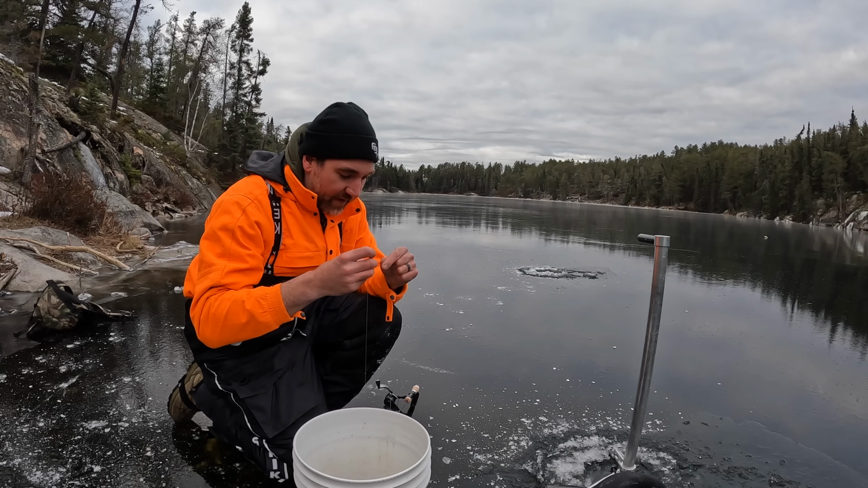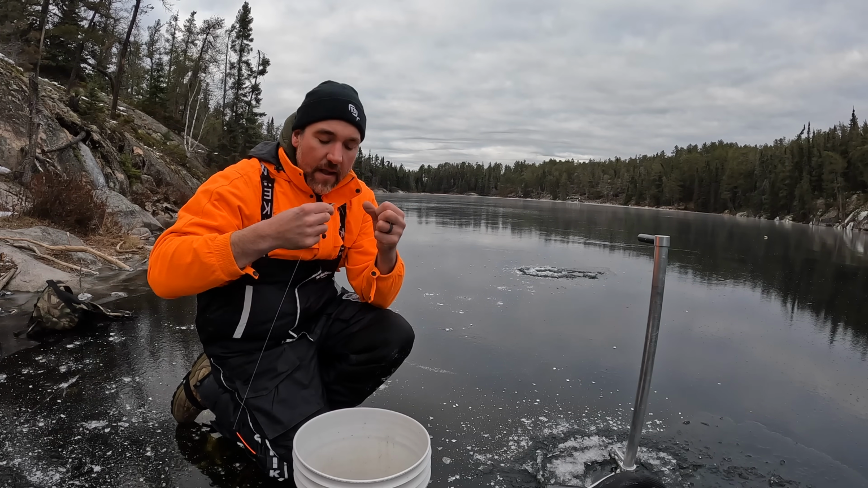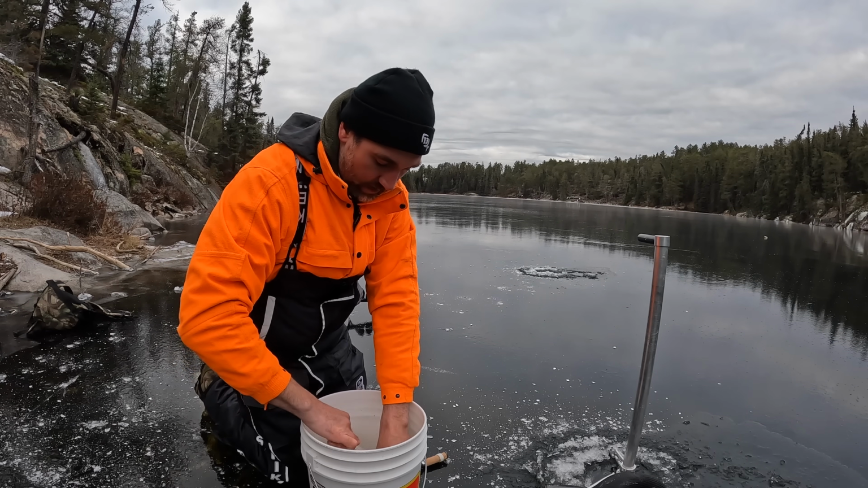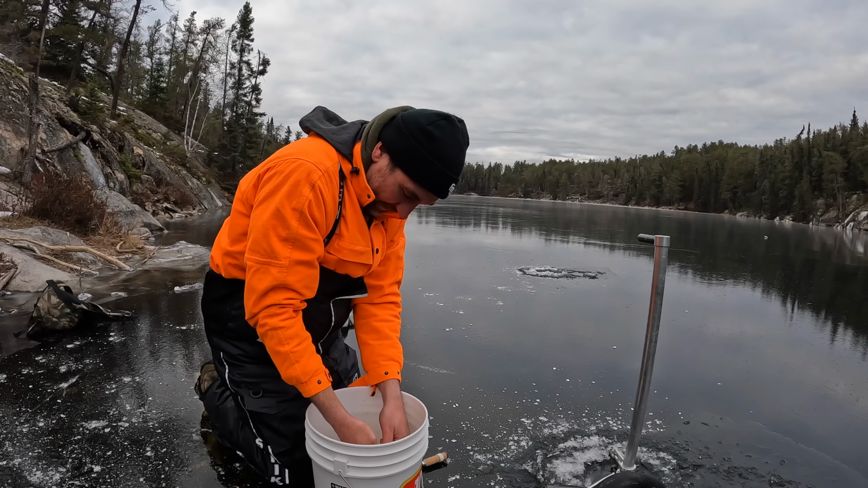I've just got a little 13 spoon on here. Just this little guy, you probably can't see it. And then right below it, just an itty bitty little red line hook. Put a little live minnow on there. That's cold. Not as cold as the blind got this morning with no heat.